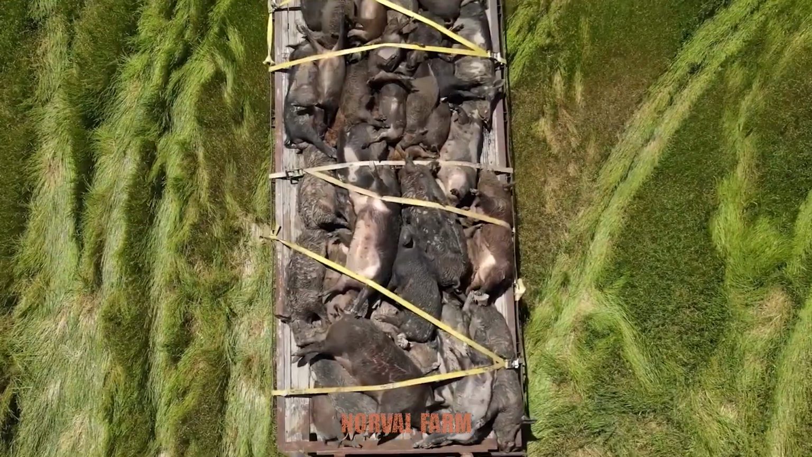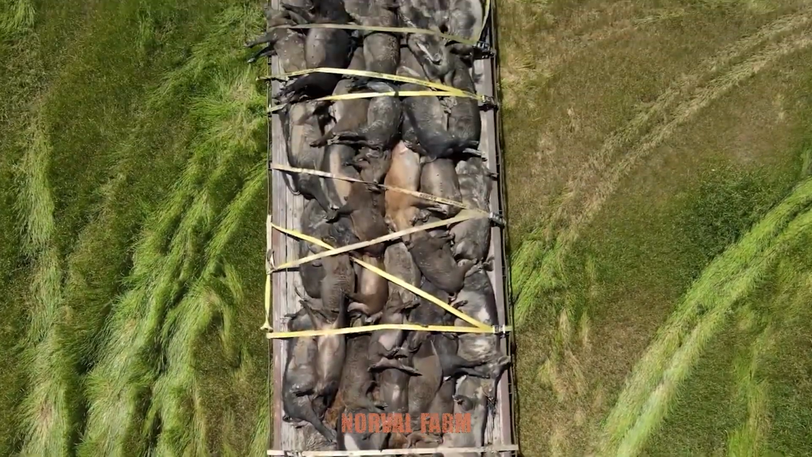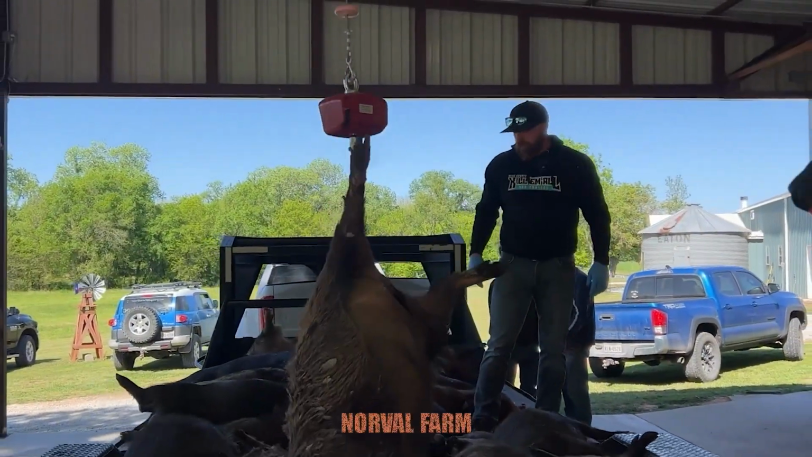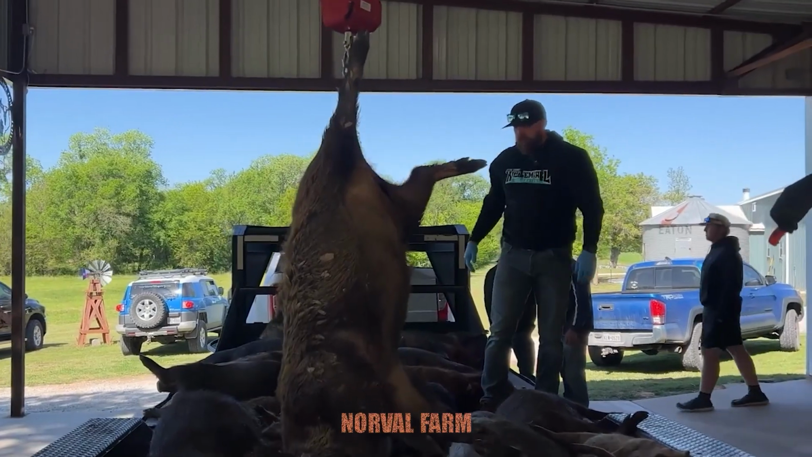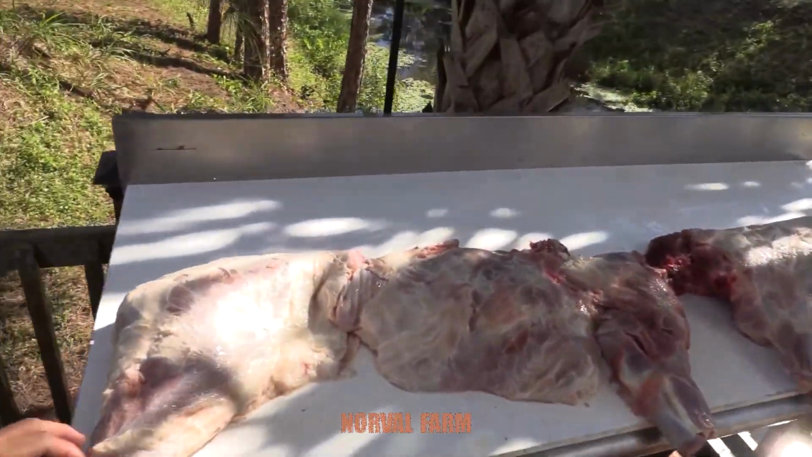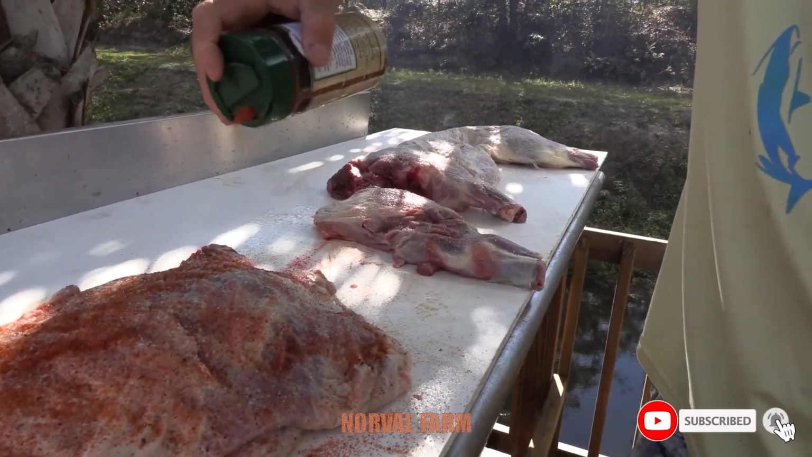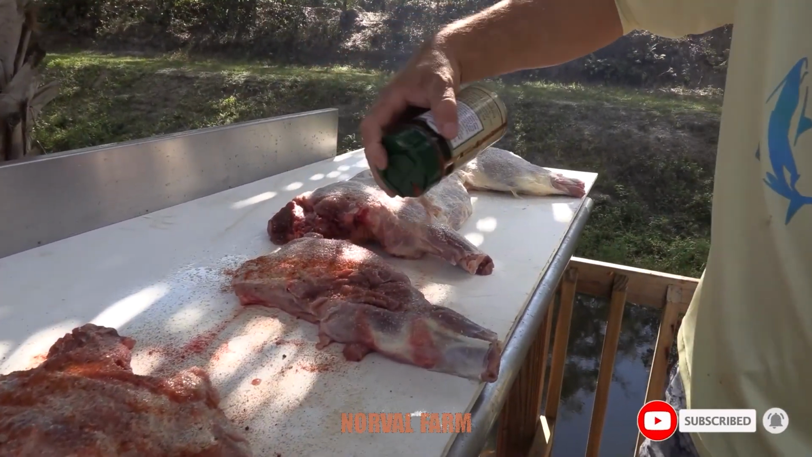After a successful hunt, we returned with the spoils piled on the vehicle. The meat was divided into smaller portions. The shoulder and ribs were set aside for a morning barbecue in the garden.